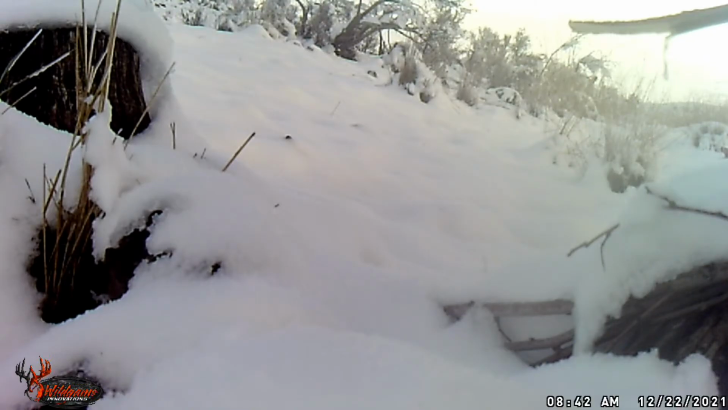Watch at the top in the middle. You will see a rooster coming down the hill. And it makes me wonder what set off the video camera before we saw the rooster. So that's still a mystery.